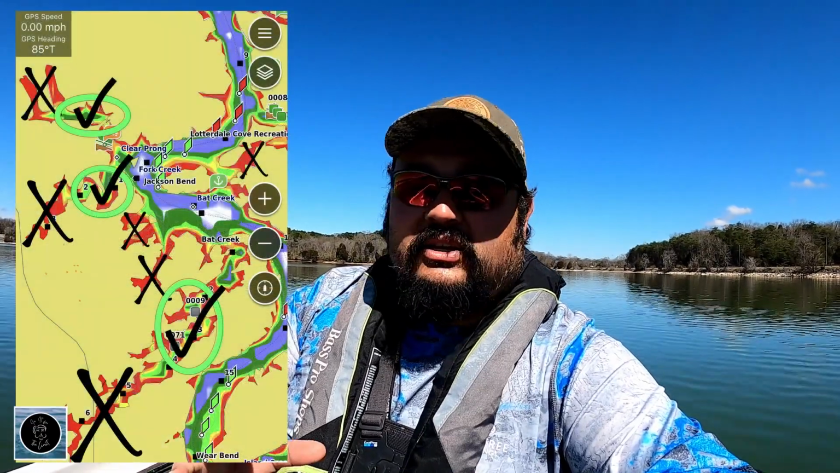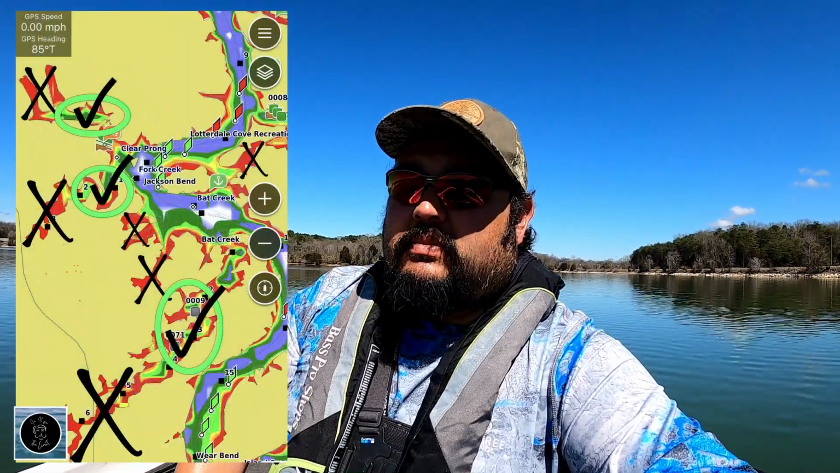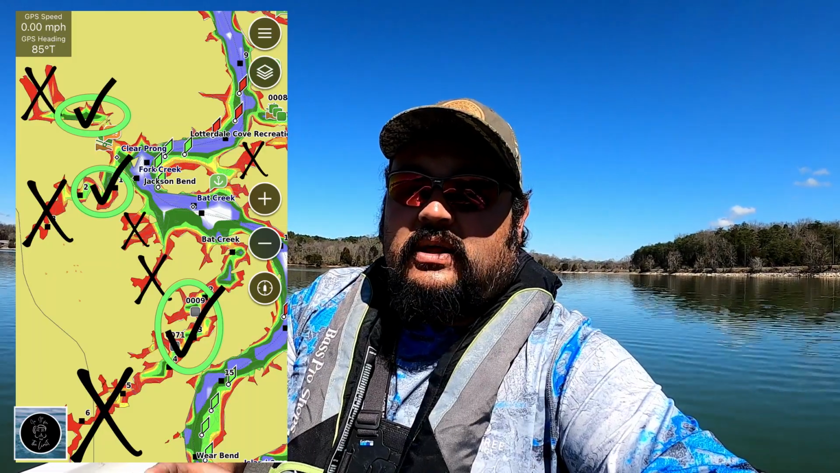But by doing that, I've eliminated a lot of water. I've eliminated the backsides of some of these coves, and I've eliminated that shallow water. So I'm not going to focus on that today, because you can waste a lot of time on your first trip out for the season or on a brand new lake, looking in places that are just a waste of your time.